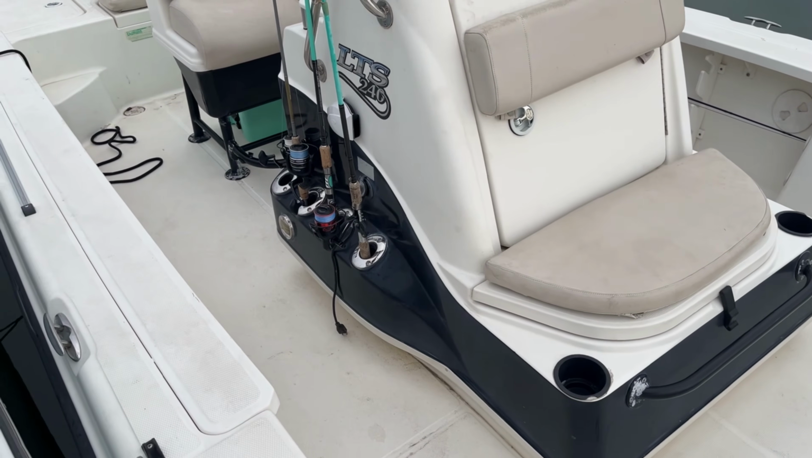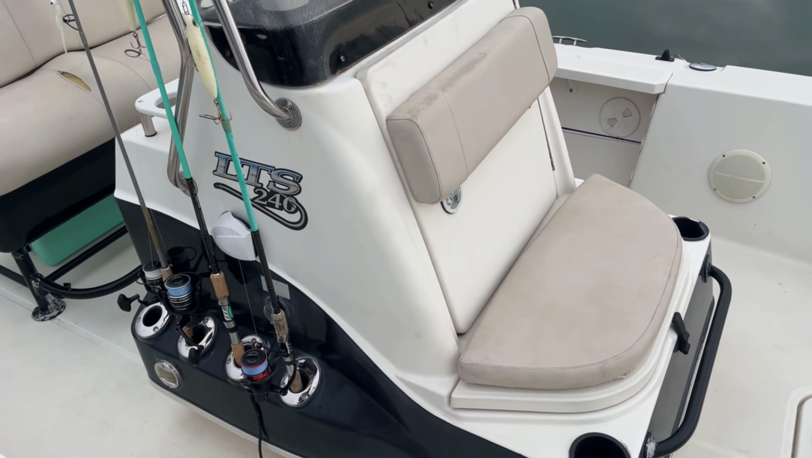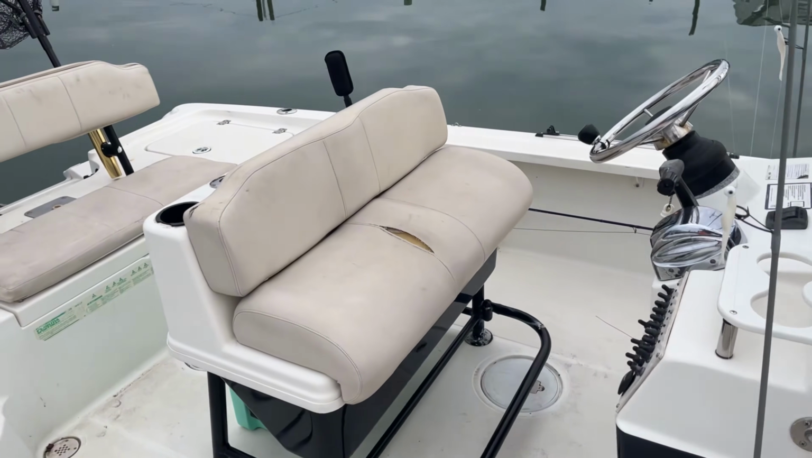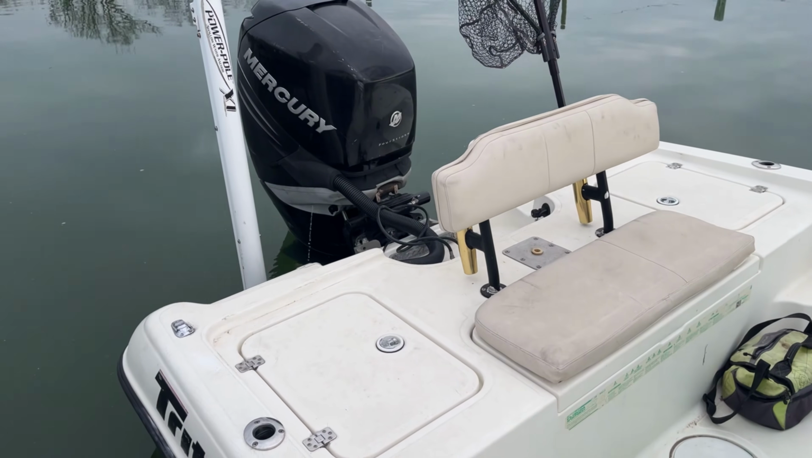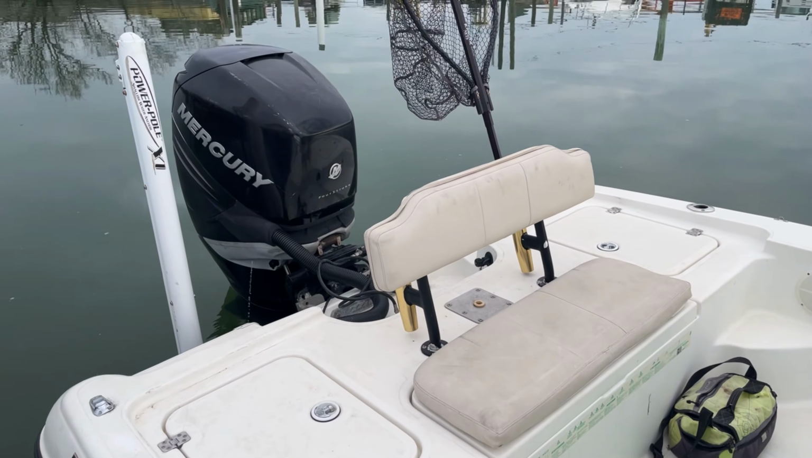If you're used to my Triton fishing on it, there's the cooler seat. We're going to keep that the same. That's where the cold drinks will be kept. Plenty of rod holders. Rear casting deck. If I know that we're going to have fly fishermen on the boat, we'll clear off that deck so that somebody can fly fish off the back.